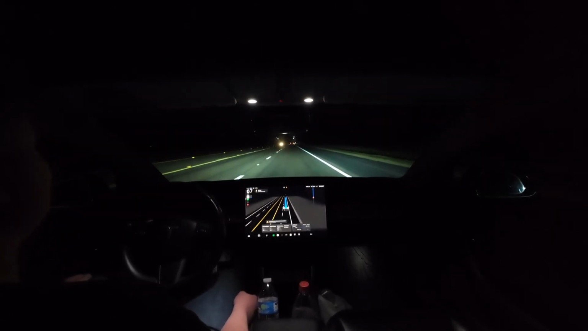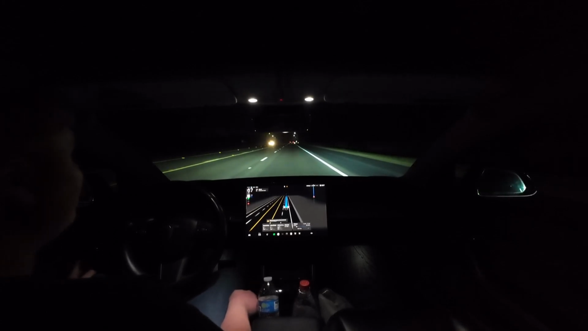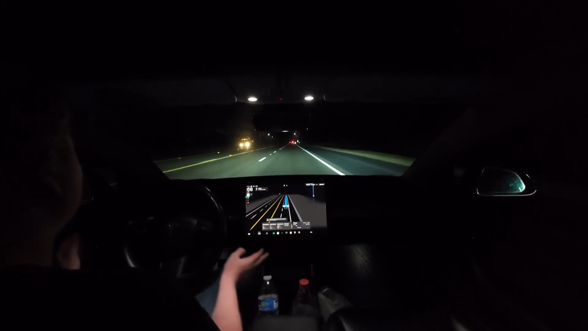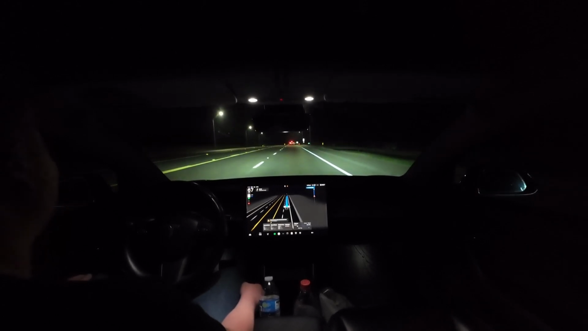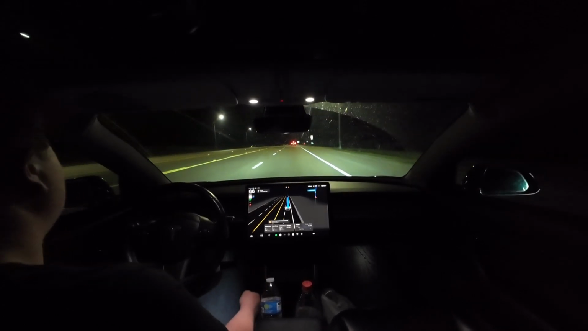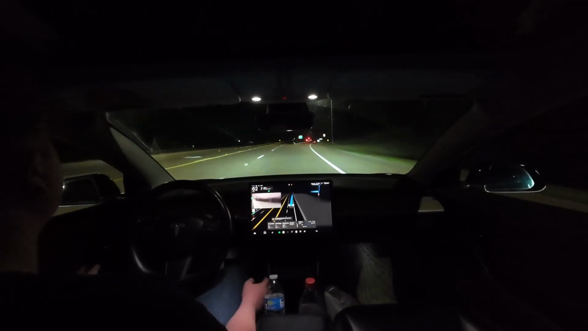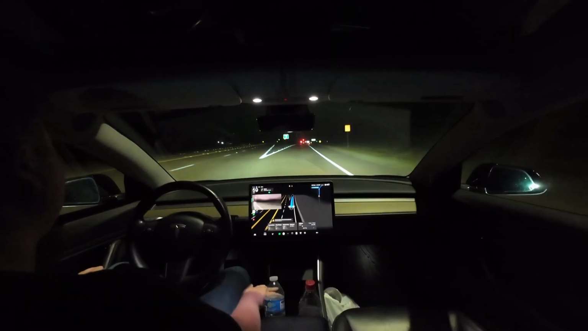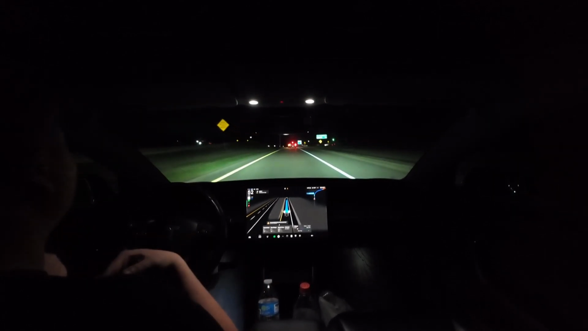FSD that I'm impressed with, and there's a lot of it where I think it would have done just fine. Now, that was an area that I've never been on. So, yeah, I just wasn't fully ready to assume that it was making the right choice. But looking back at it, I think it was. So, I'm going to say that was my fault, not the car's fault.